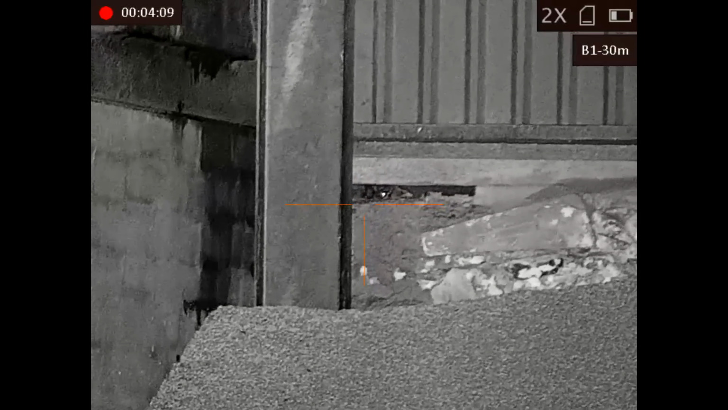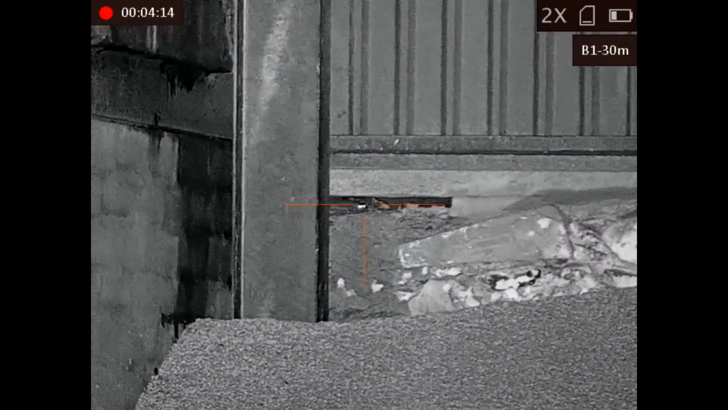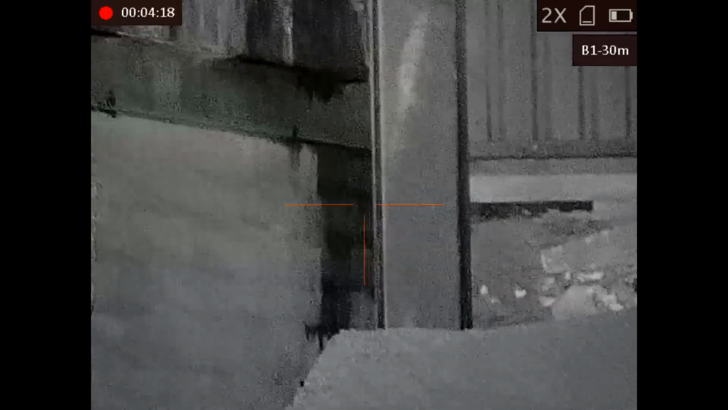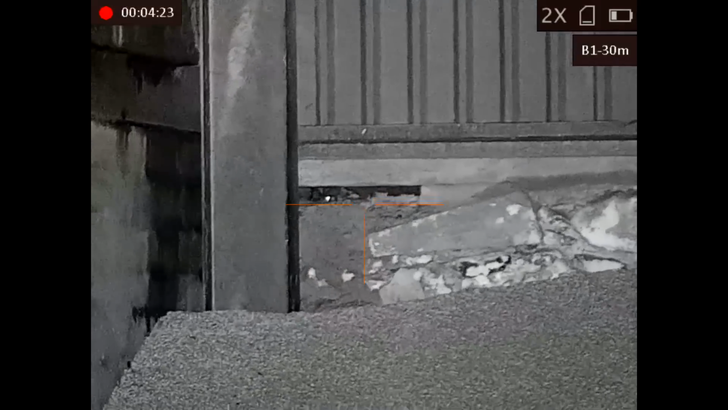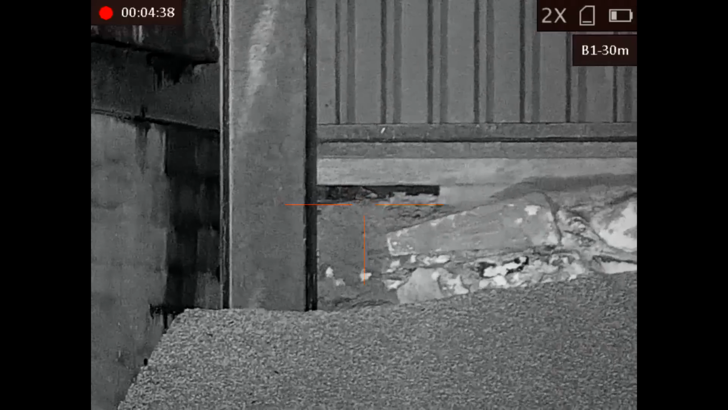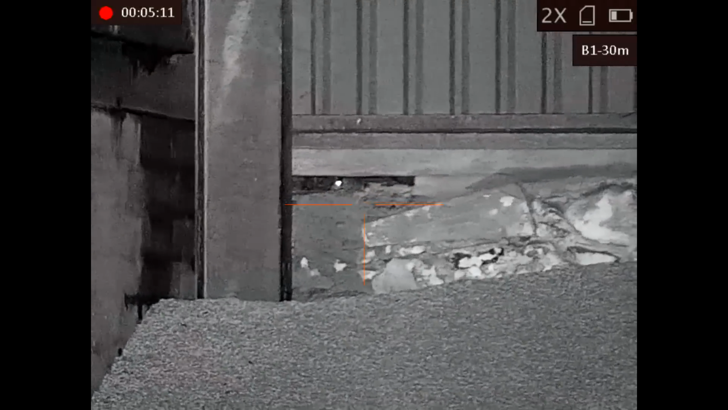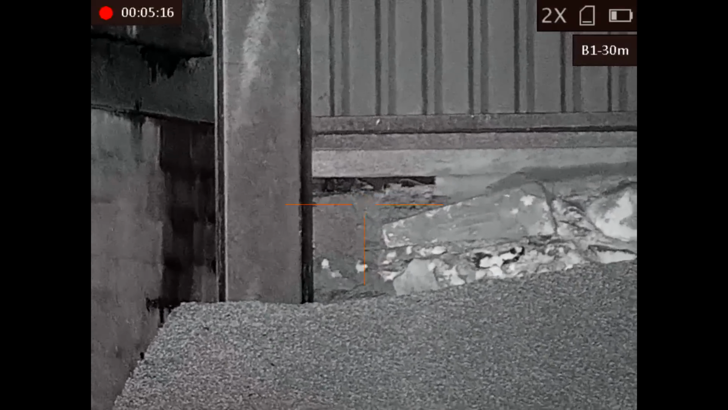I was zeroed at 30 metres, but this crevice here where the rats are running around is about 40 metres, so I think the first couple of shots I underestimated my holdover and fired slightly low. Got that one though.